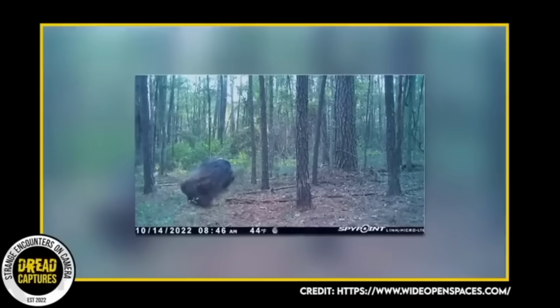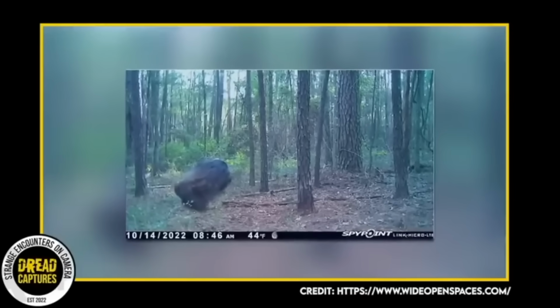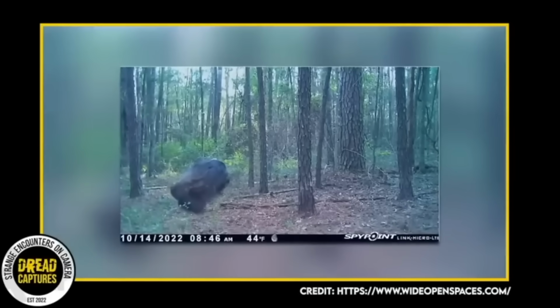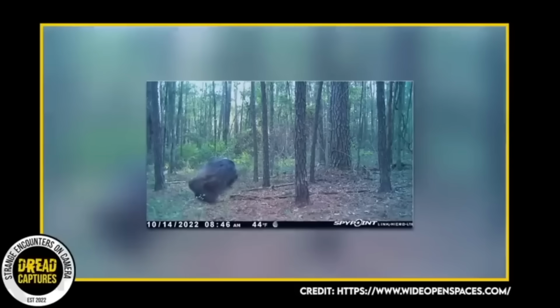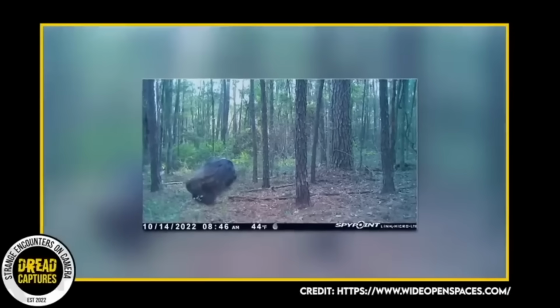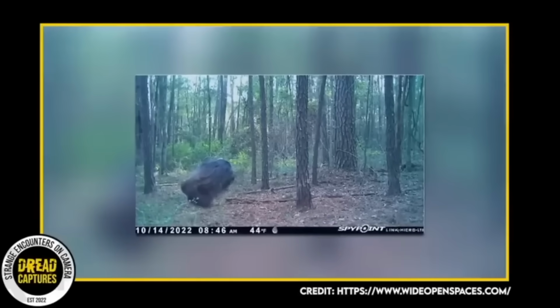The picture hit social media and caused a minor frenzy in the southern United States. Trail camera footage from October 14th of 2022, taken in southern Louisiana, left a lot of people scratching their heads. In the picture, you can obviously see a big ball or a mound of hair, and honestly it may be just that. Or it could be something else.